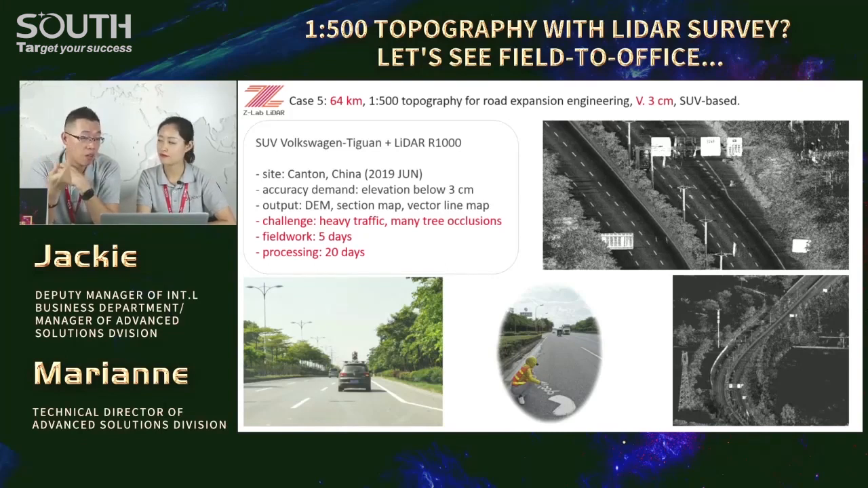SUV-based automobile laser scanning. That time the client requested 3 centimeters in elevation, just to compare with the as-built survey data. And then we had to adjust the trajectory correction with some ground control points for high accuracy output. See the picture in the middle? Yeah, it's GCP.